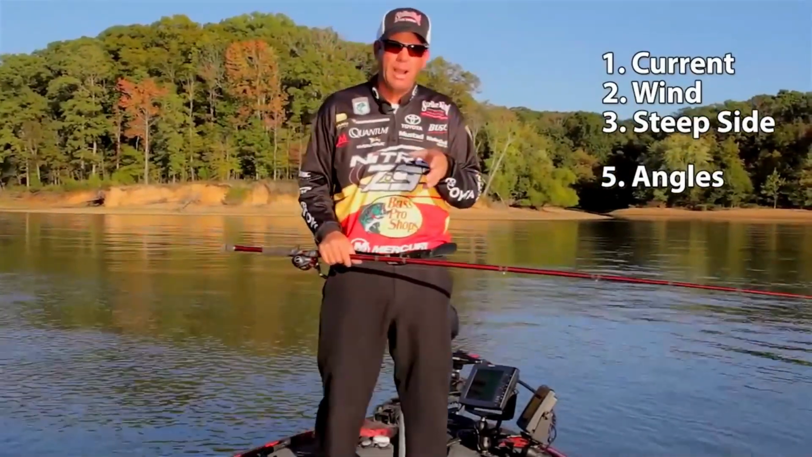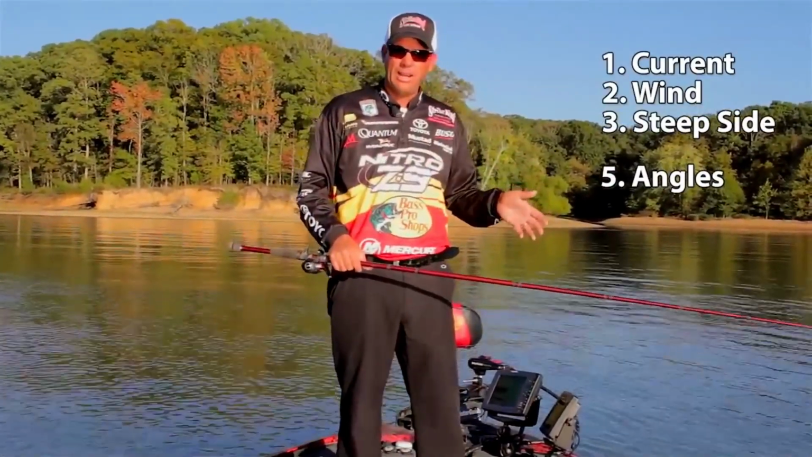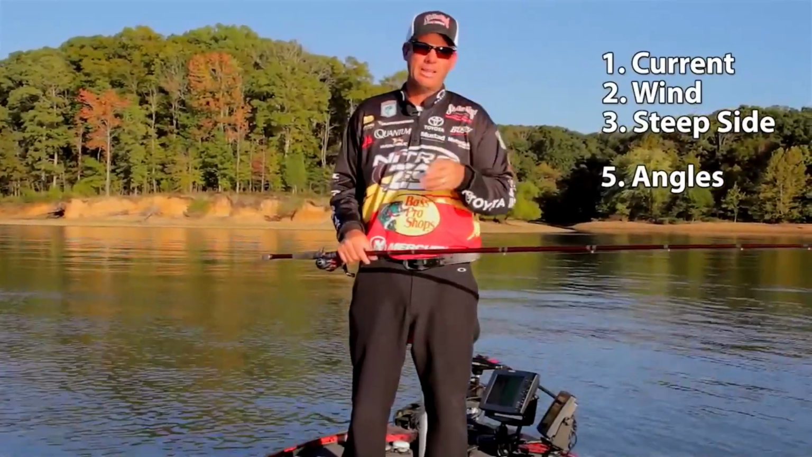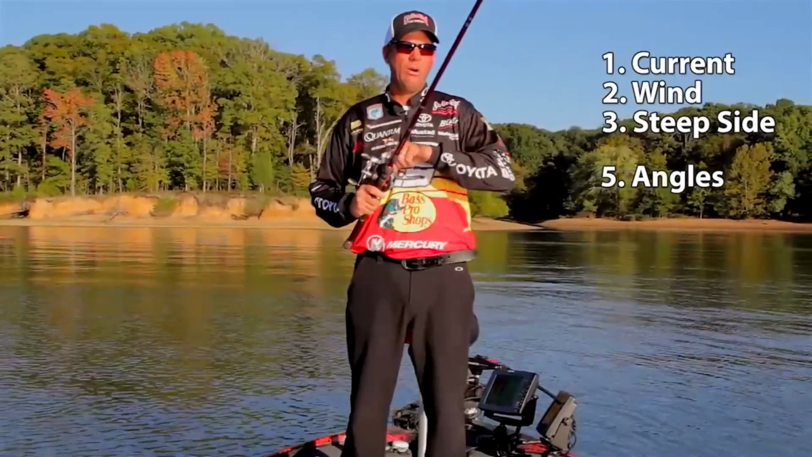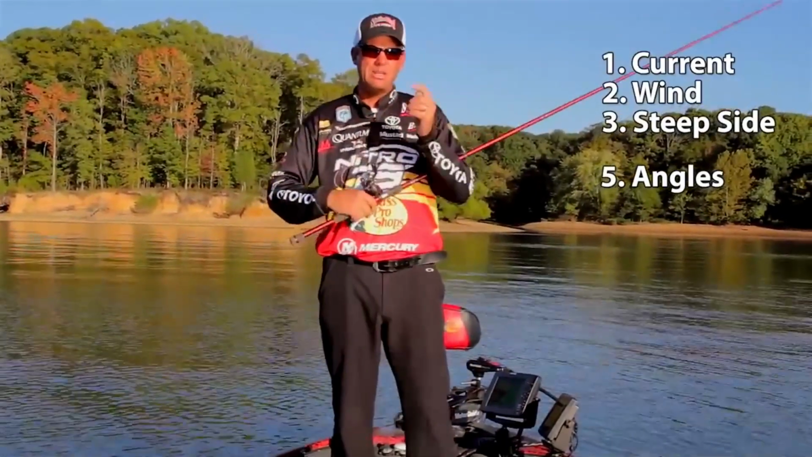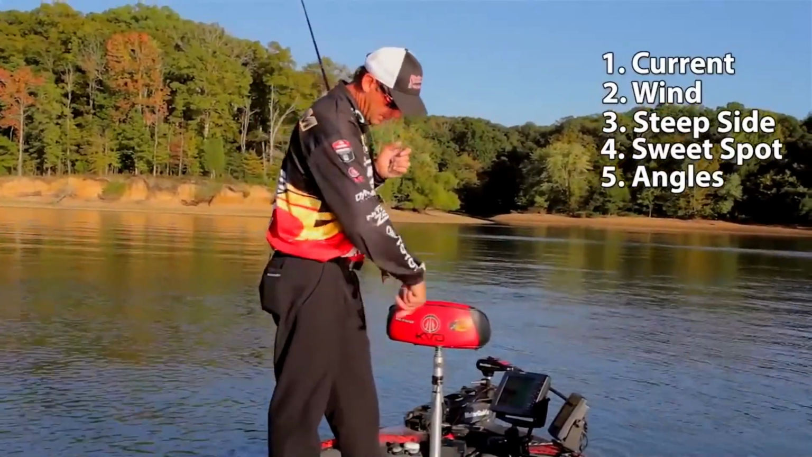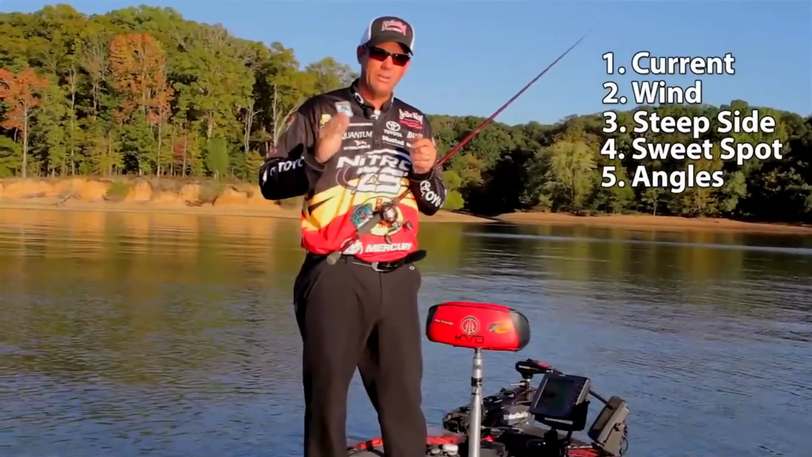So if you've got a good spot there, one of the things you want to do is drop a marker buoy or drop a waypoint on it. That way, if you come around from the other angle, you know exactly where that spot is, so you can get that bait to hit that key little area. So often when you're cranking, the sweet spot is going to be very small. Some of the best schools of fish I've ever found have been in a spot the size of the front deck and no bigger than that. If you throw just right or just left, you don't catch them.